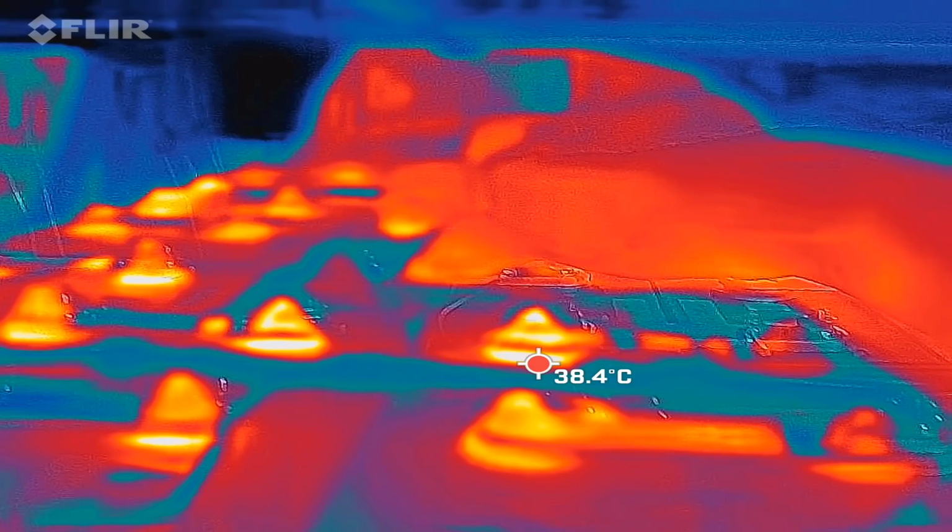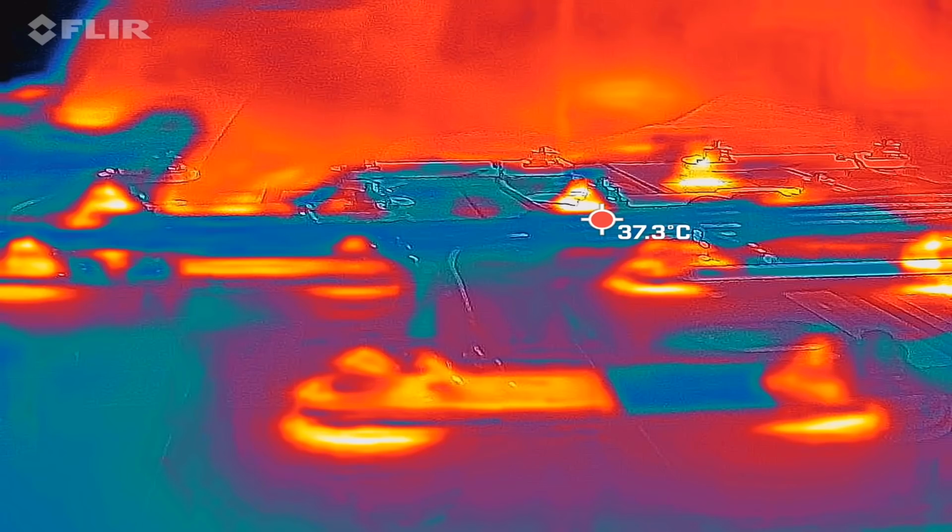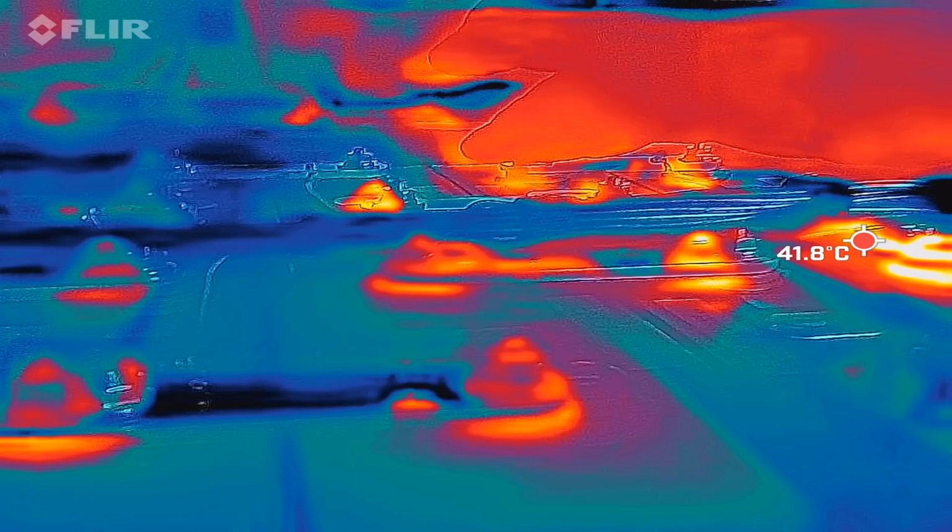Maybe 4 Newton meter is not enough to torque them correctly down, right? Something is definitely going on here. Because this one is cold here. This bus bar is cold. This is cold. This is a bit warm. But these ones are pretty hot. I can barely touch them, really.